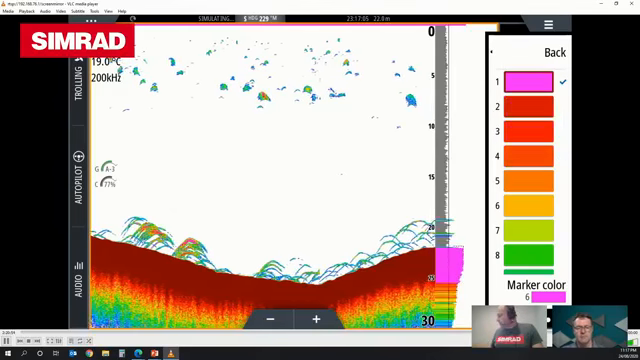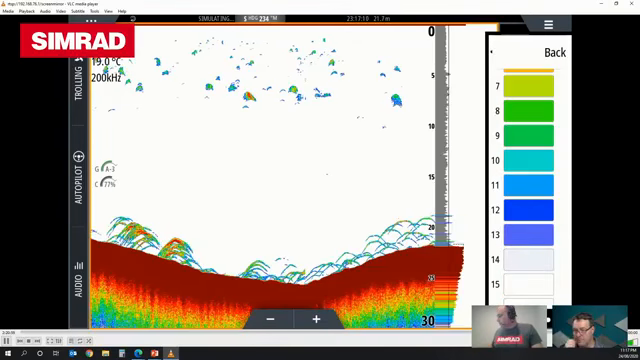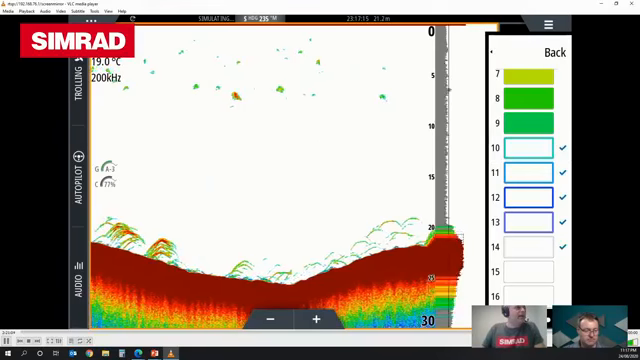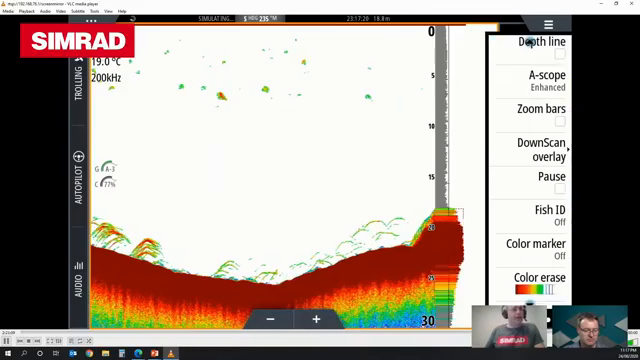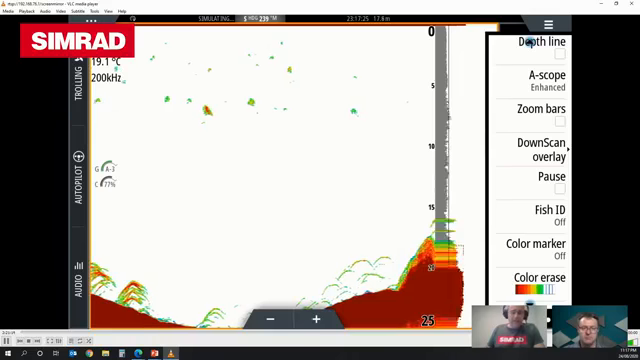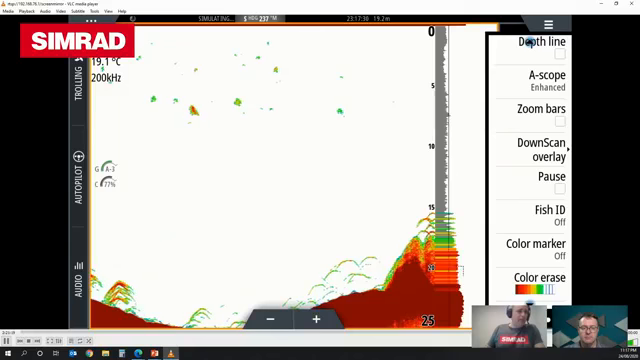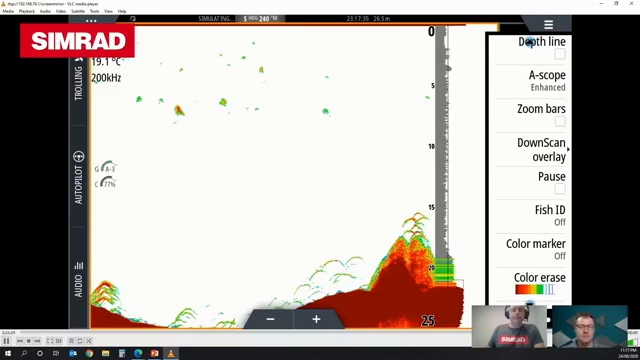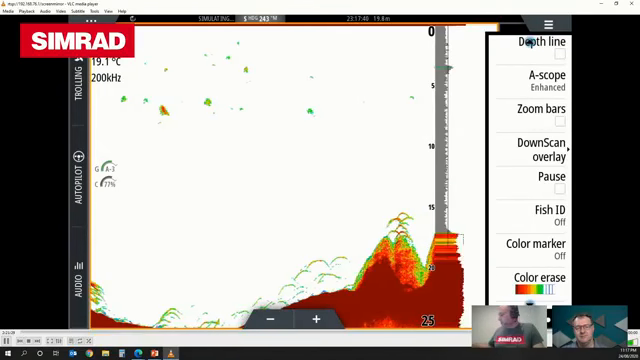The flip side of that is erase, and that's the ability to be able to knock out colors if you're wanting to reduce a little bit of the target clutter on screen. Again, what you might notice here is this might look a little bit familiar to guys that have had sounders in the past. In the past, a lot of sounders only had 8 or 16 colors, and so you would have been perhaps more, what should we say, comfortable with a reduced palette. And so that's what this erase function does. So it allows you just to make some adjustments.